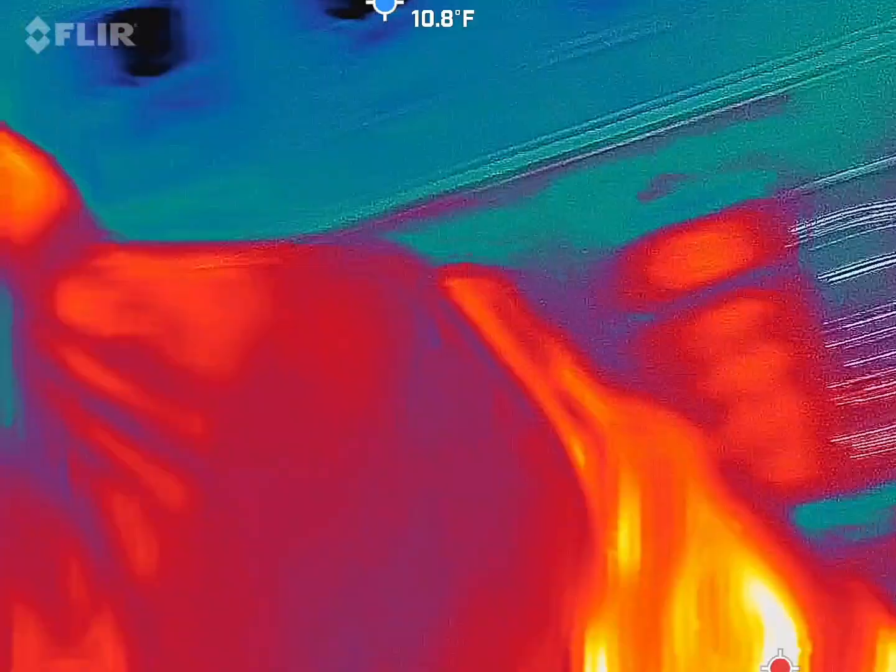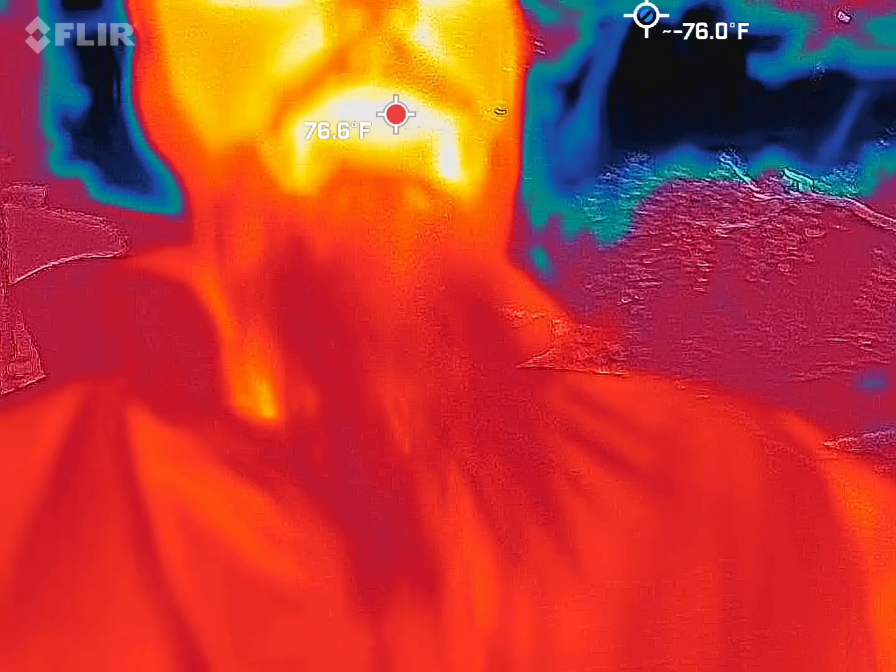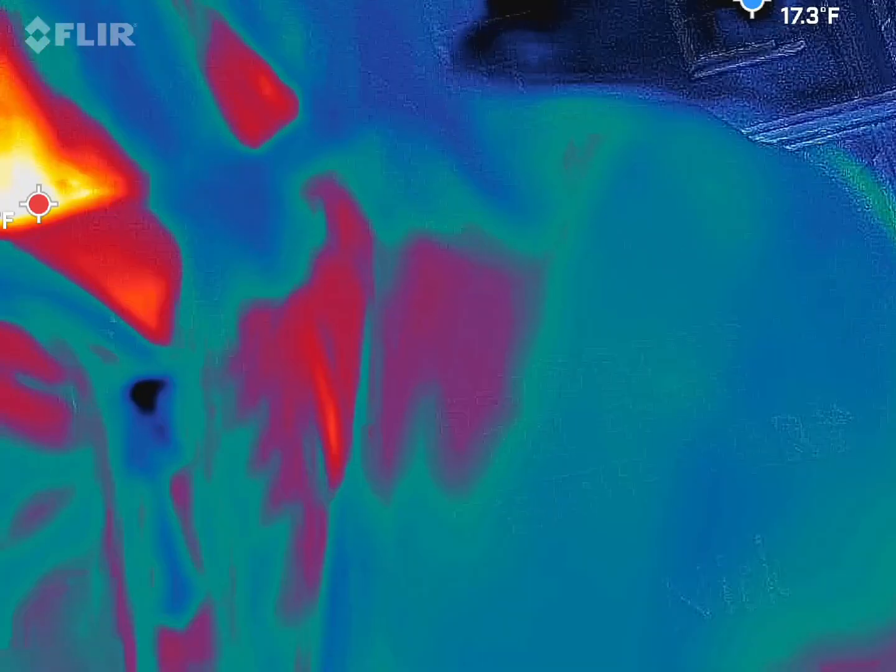Temperamental. So you should be able to see me in there. Red, orange, and yellow guy, blue beard. So I like to point this out because we're looking for the cold spots. If I'm red, orange, and yellow and I'm alive, that means our ghosts are going to be cold. They're going to be blue and black. That's how this is set up.